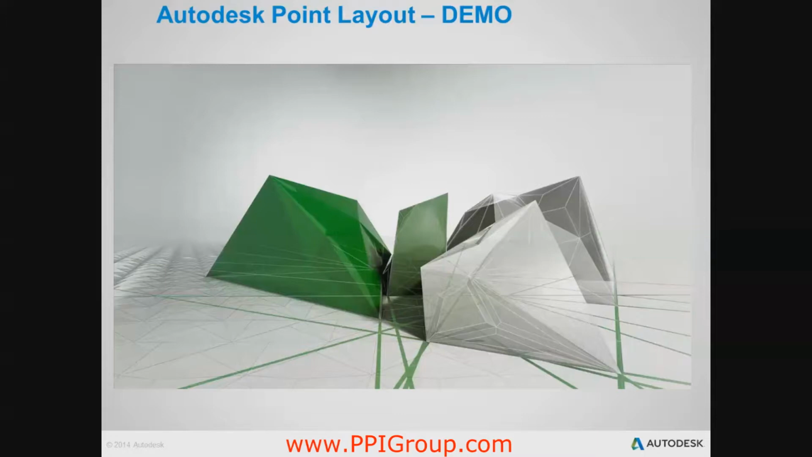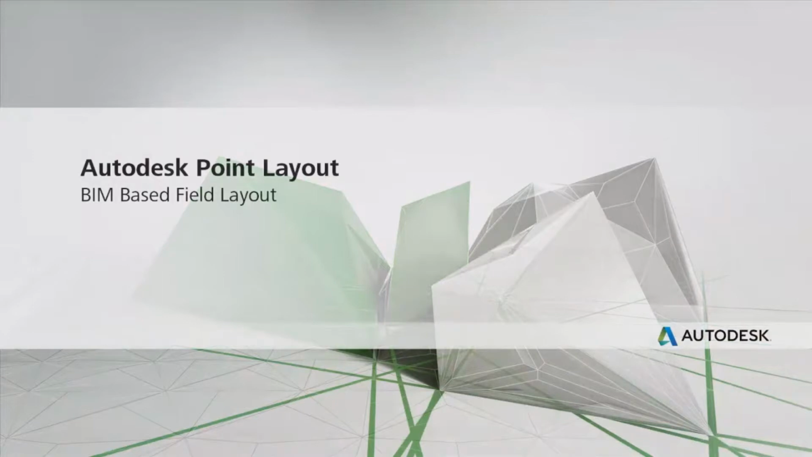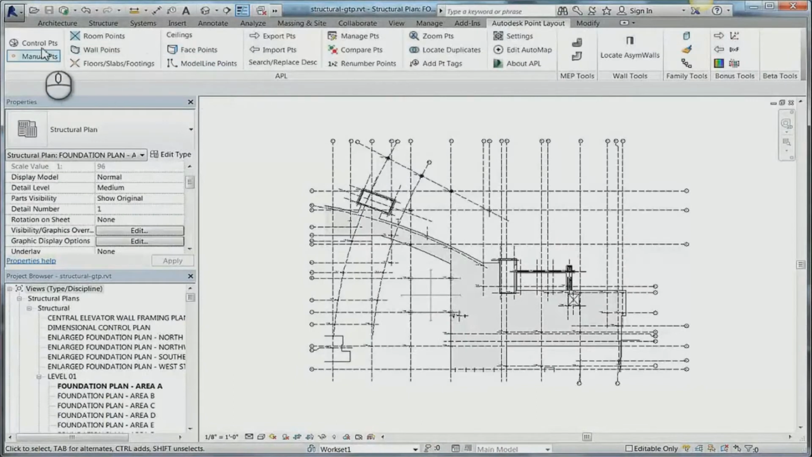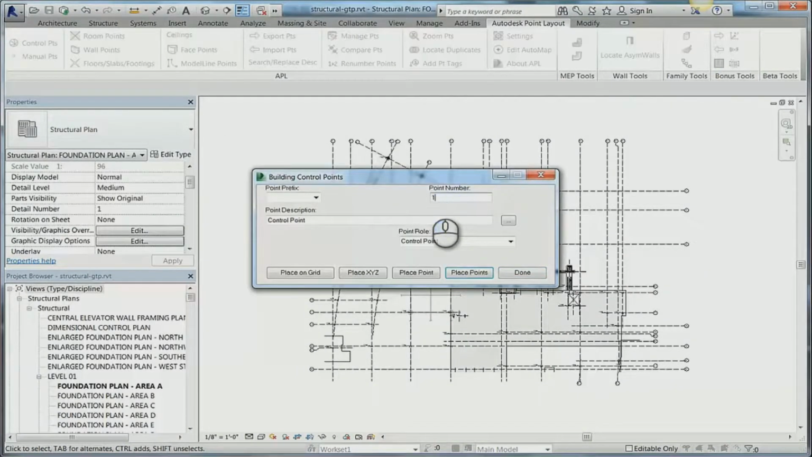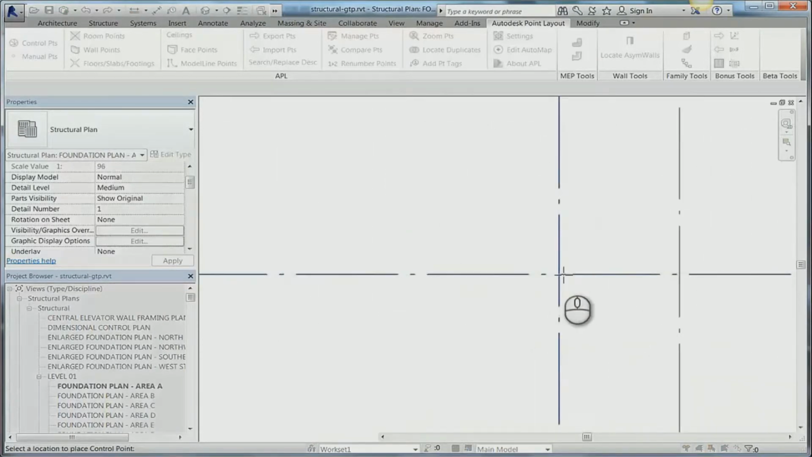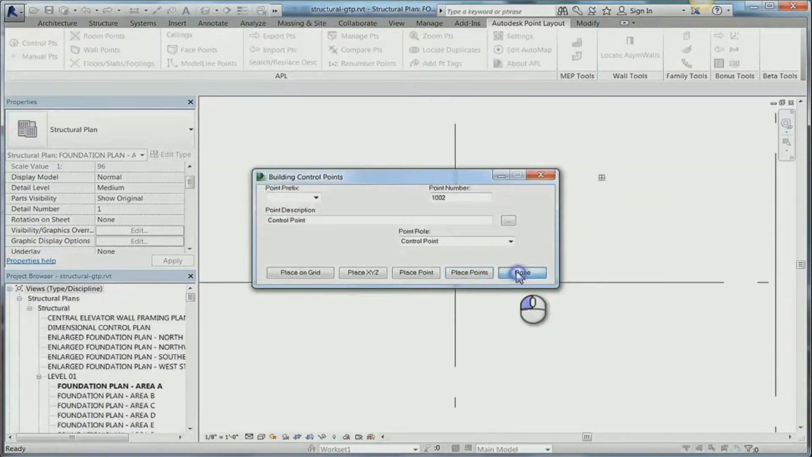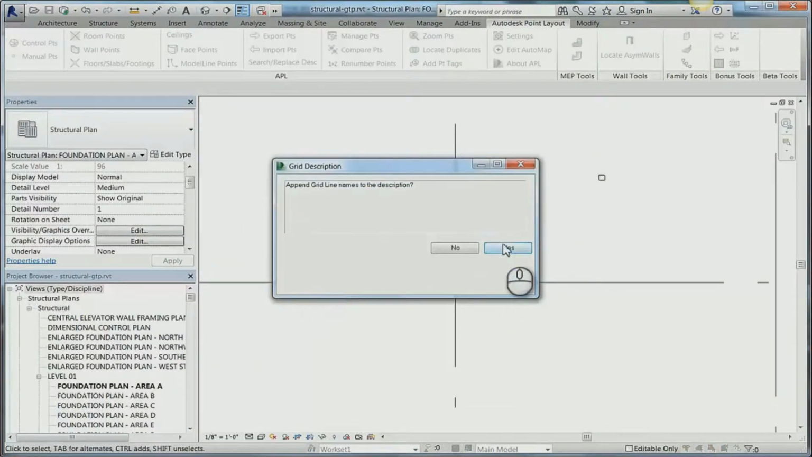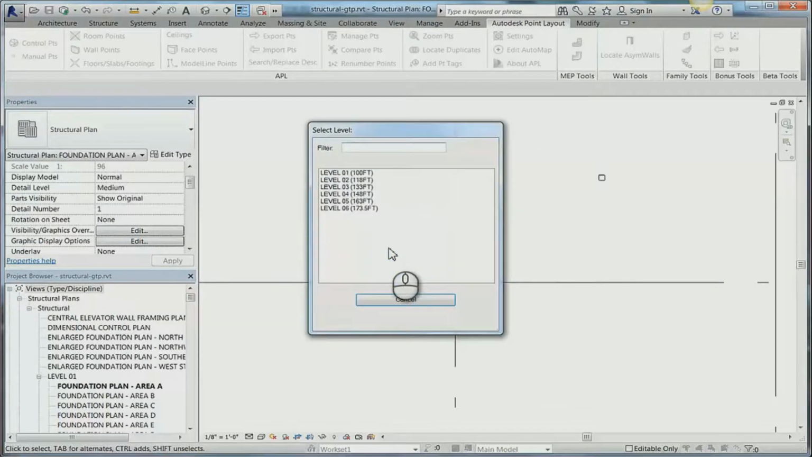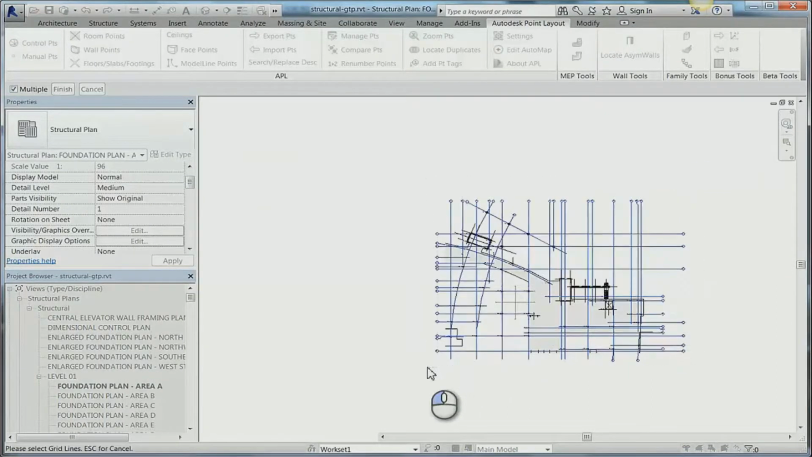Let's run through some workflow for Autodesk Point Layout. Let's now take a brief look at the capabilities of Autodesk Point Layout. We'll begin in Autodesk Revit using the add-on Autodesk Point Layout to create control points for our site. This is a powerful capability in that we can set up control either by manually picking points in our model or by placing them on a grid. And we can adjust that control to either be random or arbitrary for our site and shared, or we can align it with real coordinates coming from either a field survey or a field control point.